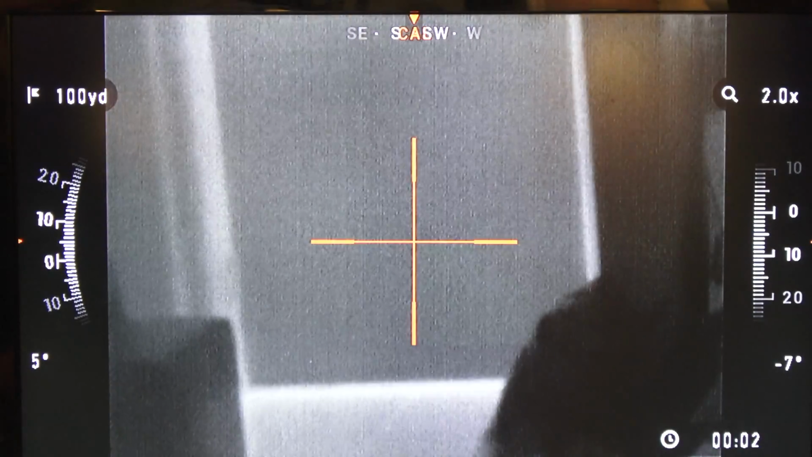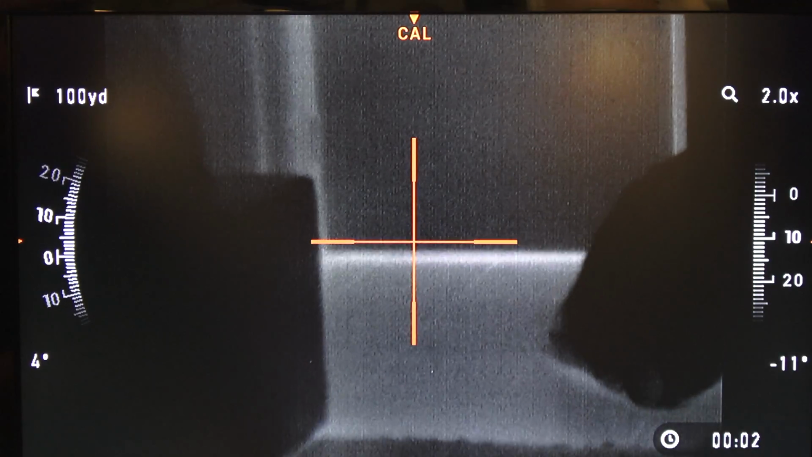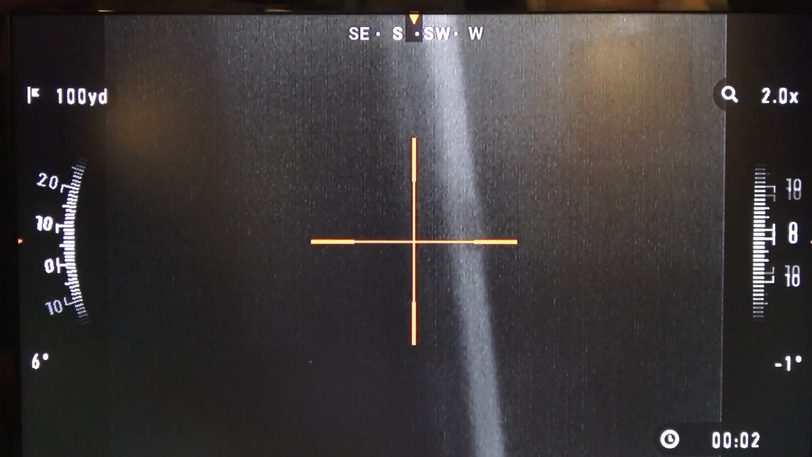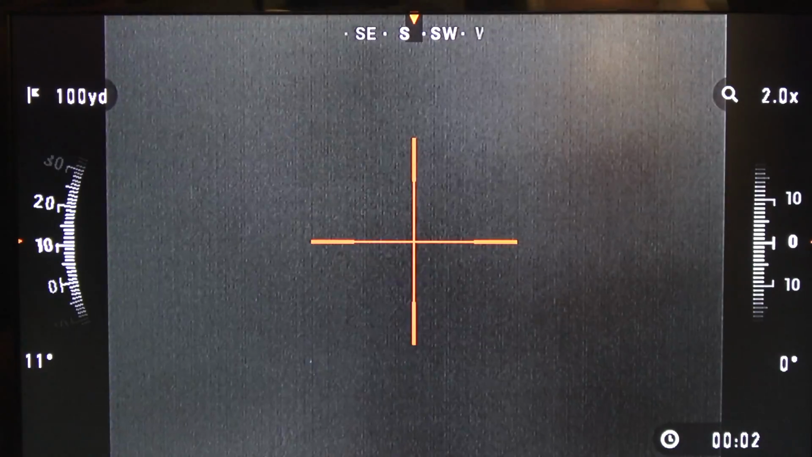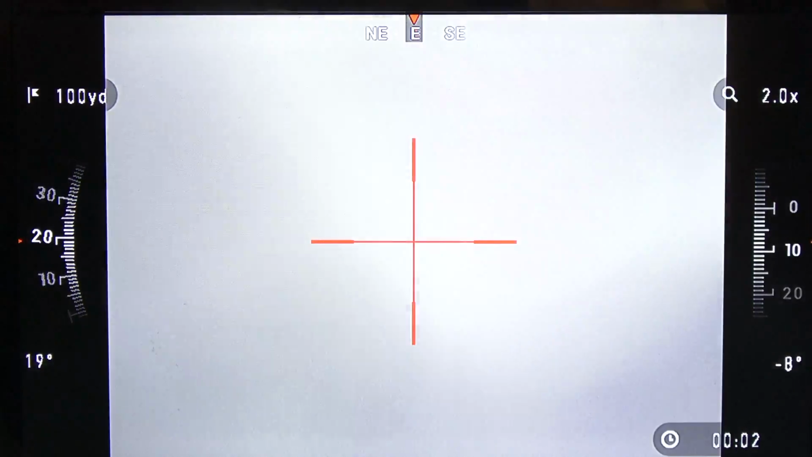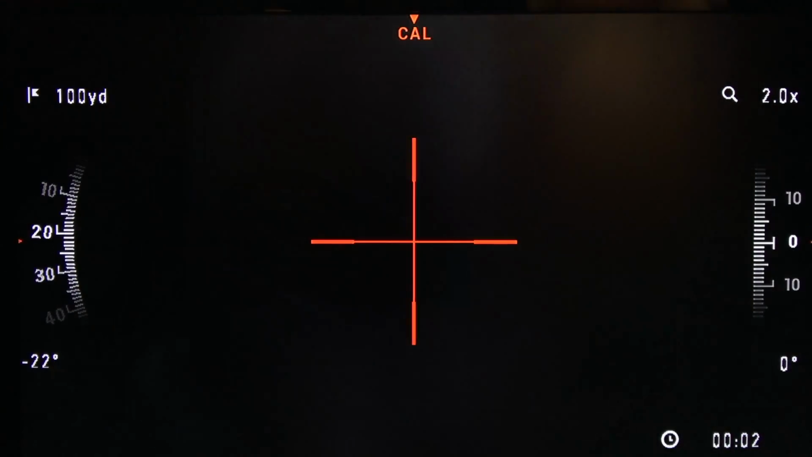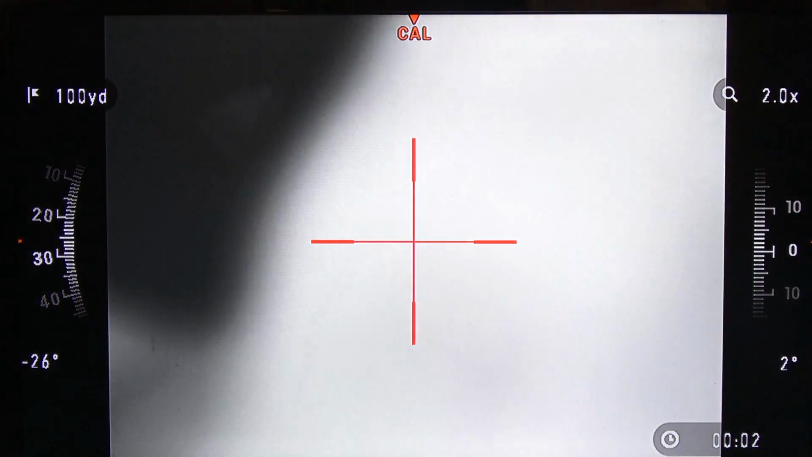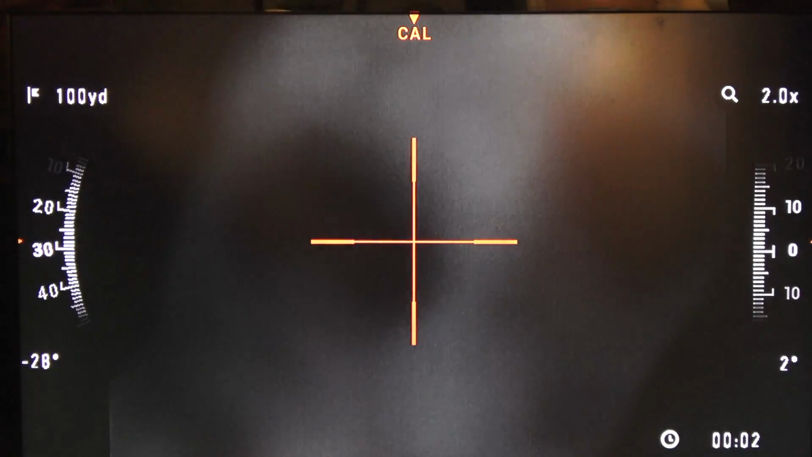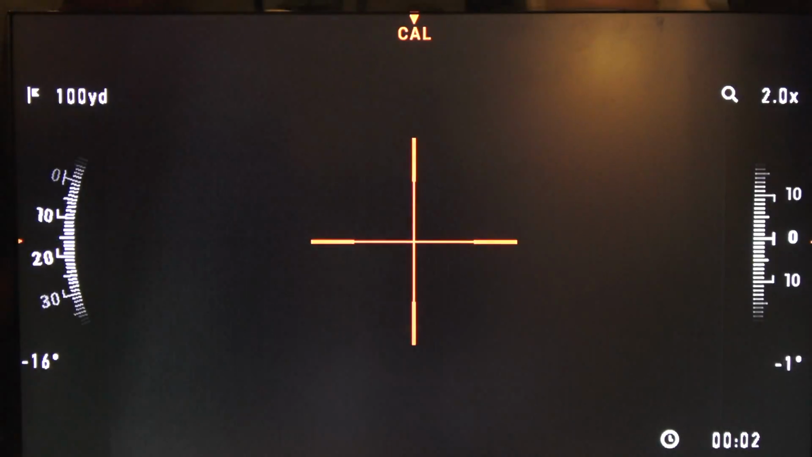So we're going to do some field tests here a little bit with you. This is so you can see the heat coming under that door inside the bathroom right there. Alright, so it's pretty cool. Let's turn it on me. You can see my face. But this, once again, this is really close. I haven't even messed with the zoom at all. This is just me holding it into my face really close. So the thermal aspect of it is pretty cool.